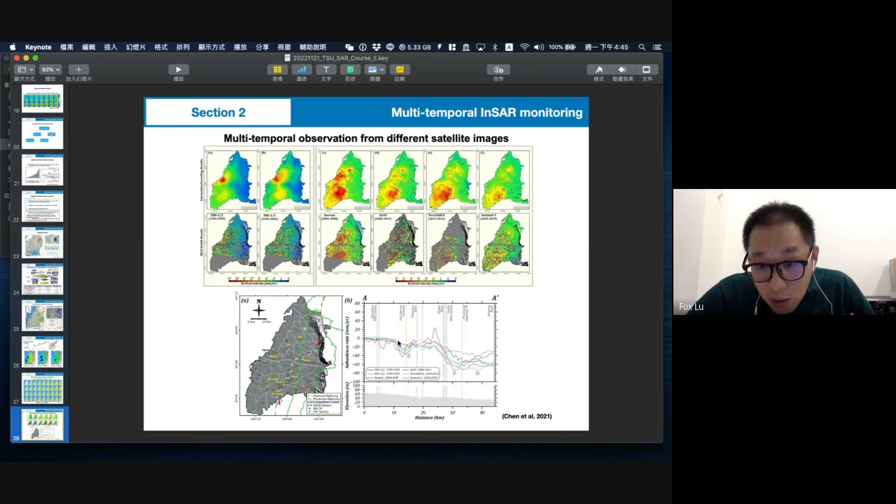You can see the northern part is more flat, but in the southern part the gradient is still very steep.